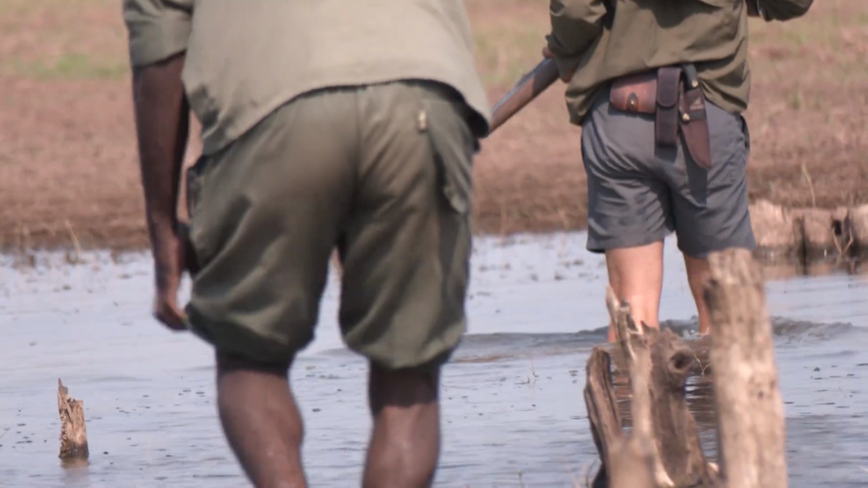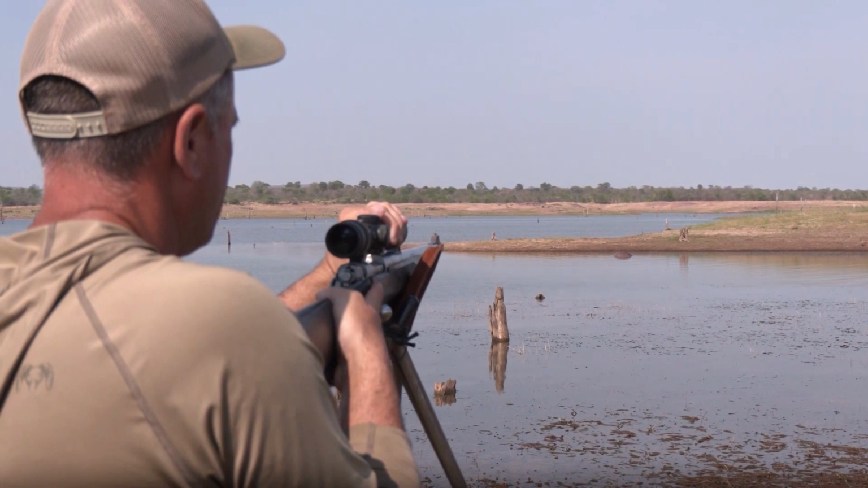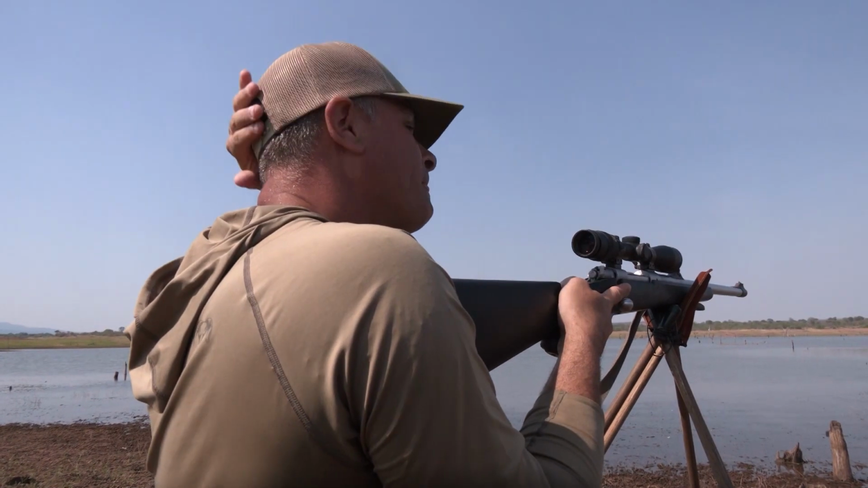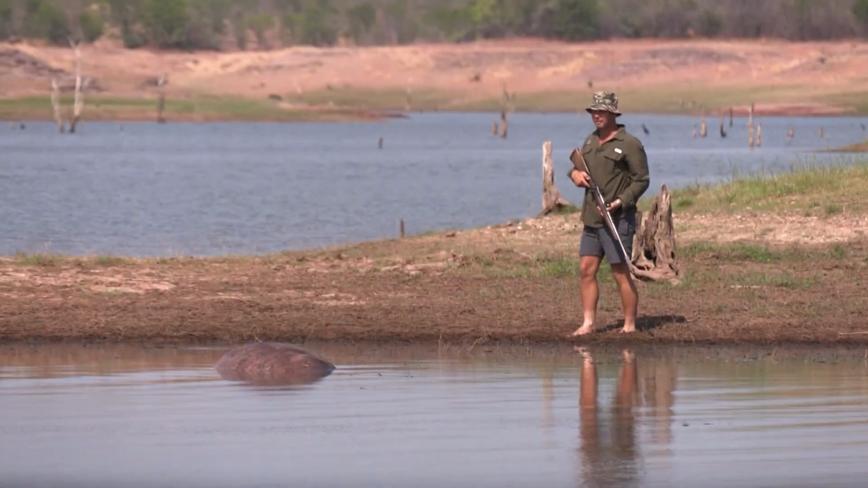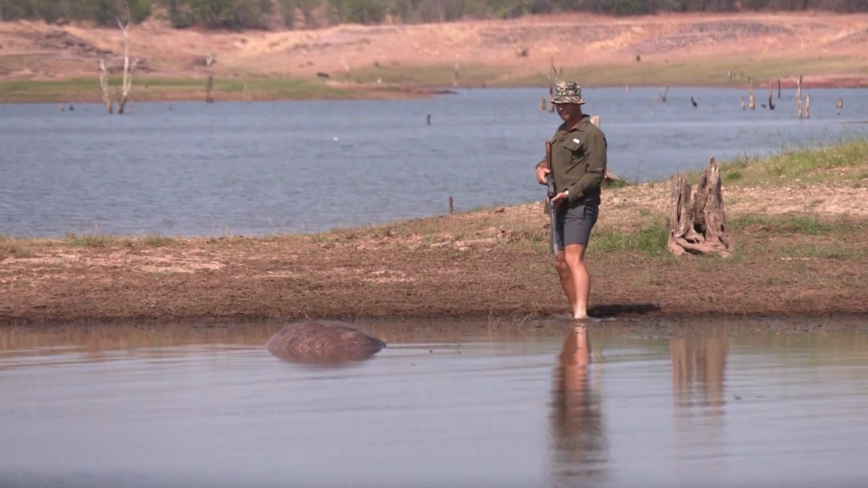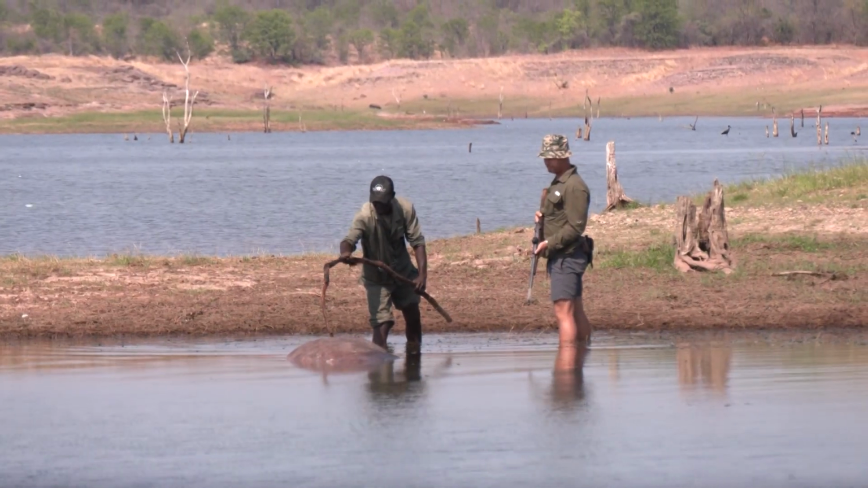So Dalton and Tonga crossed this little piece here to get to that island. We think we hit him pretty good. I'm just going to make sure he's totally expired so we can start our recovery.